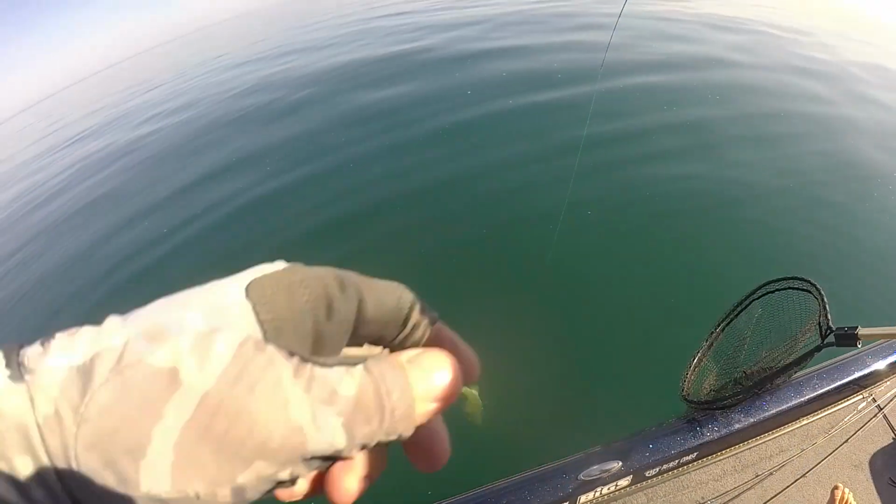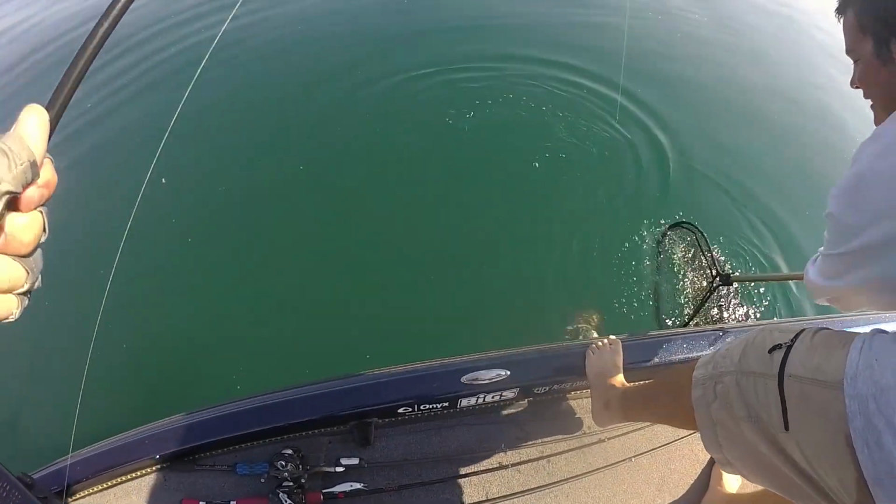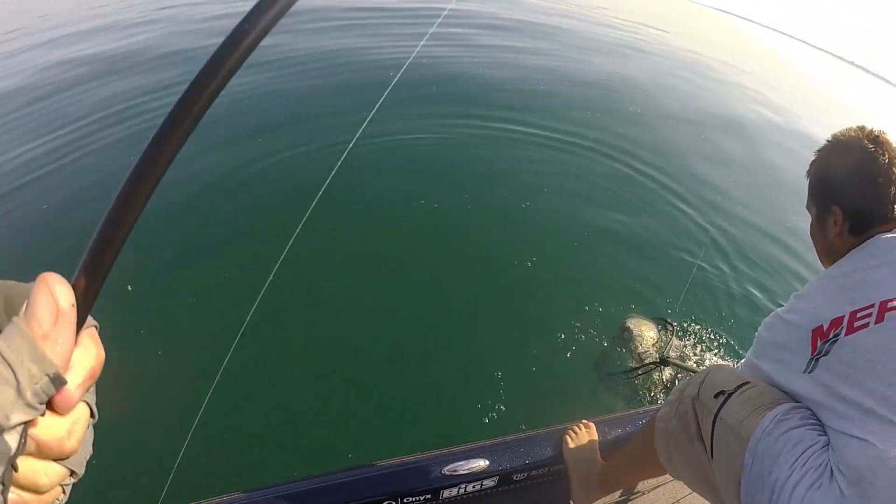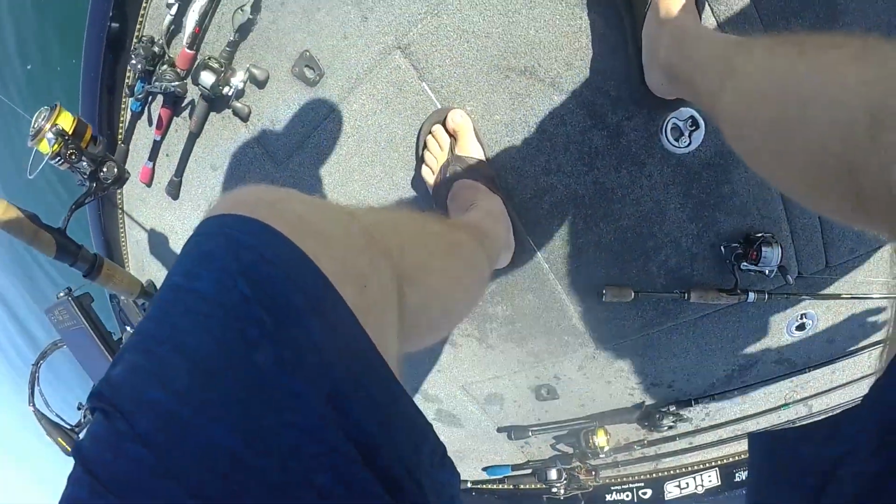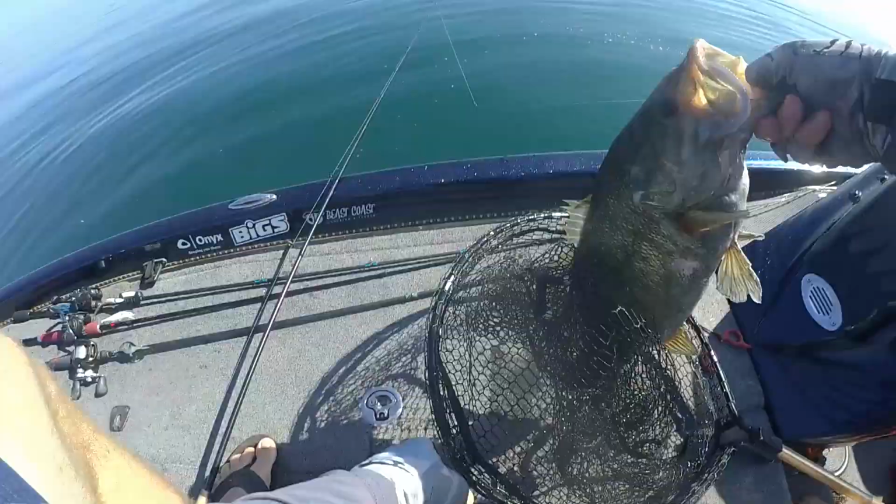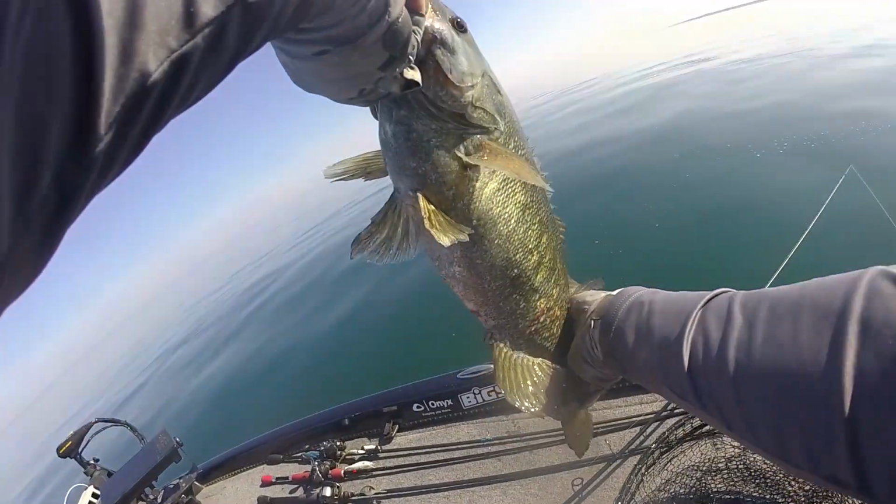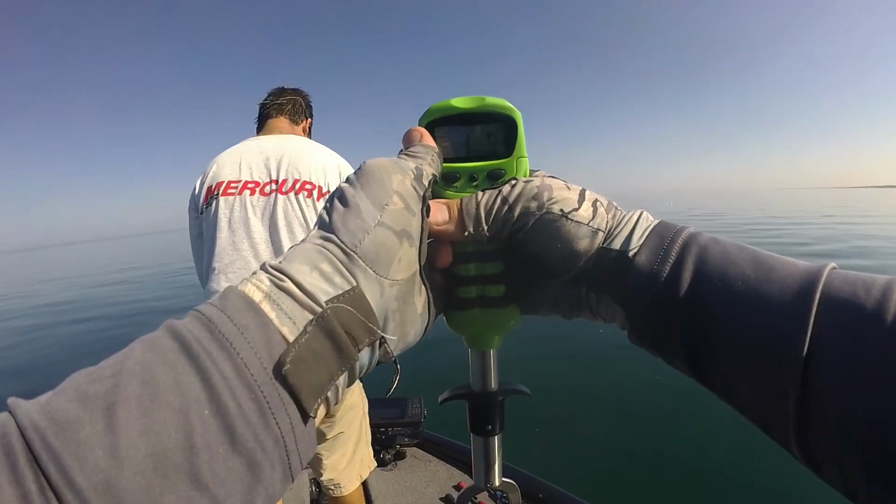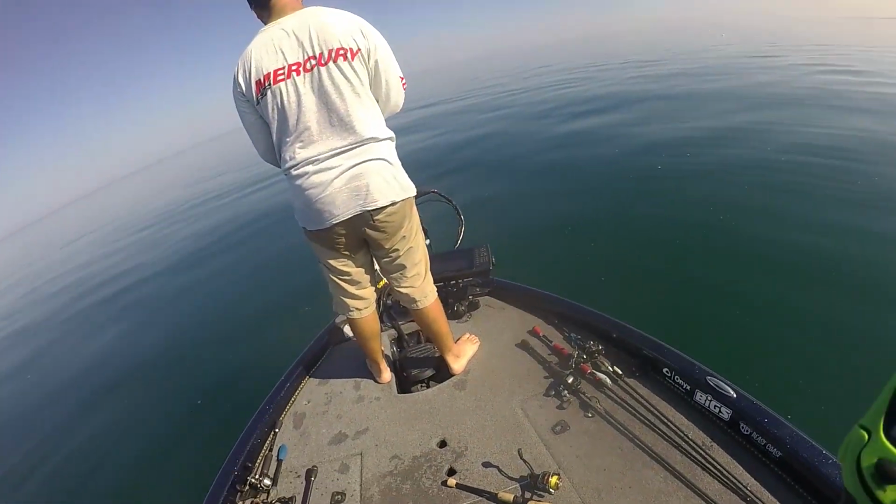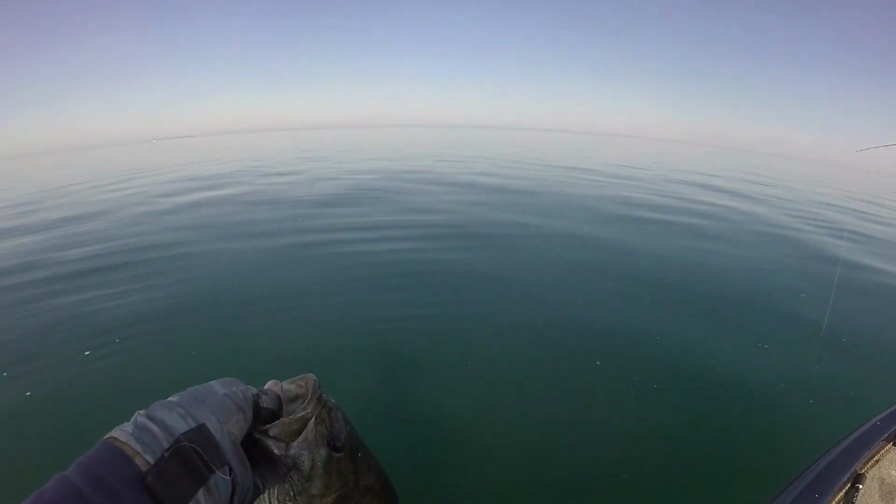Look at that alewife. That one's a rat. Hold on. For what we're catching, this is a rat. Dude, that's bigger than a 4.8. Yeah. Look at that beautiful fish. They're so fat, dude. They're so fat. No, she's not that. Oh. 4.9. That calls out the 4.8. It's pretty sad when 4.8s are small.